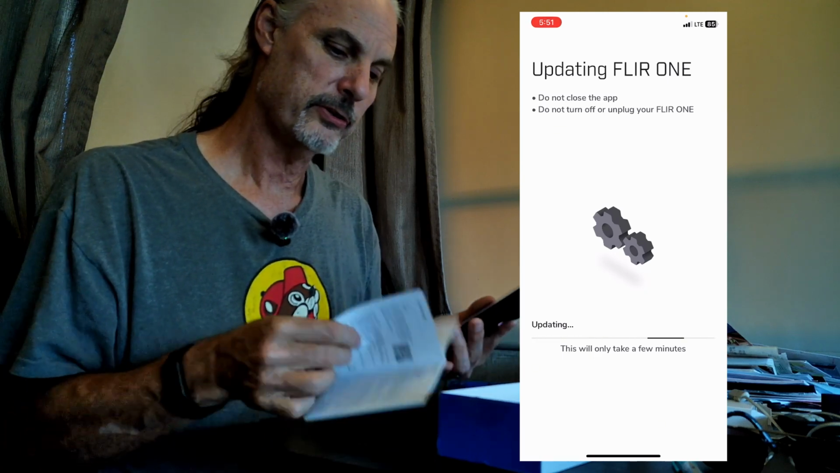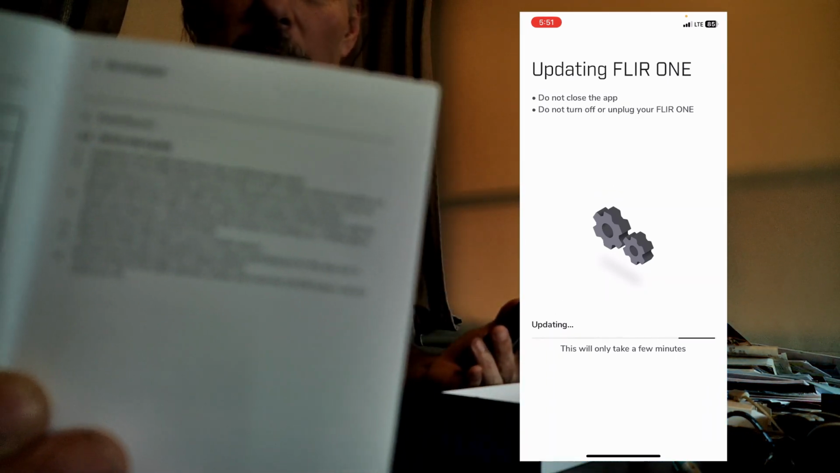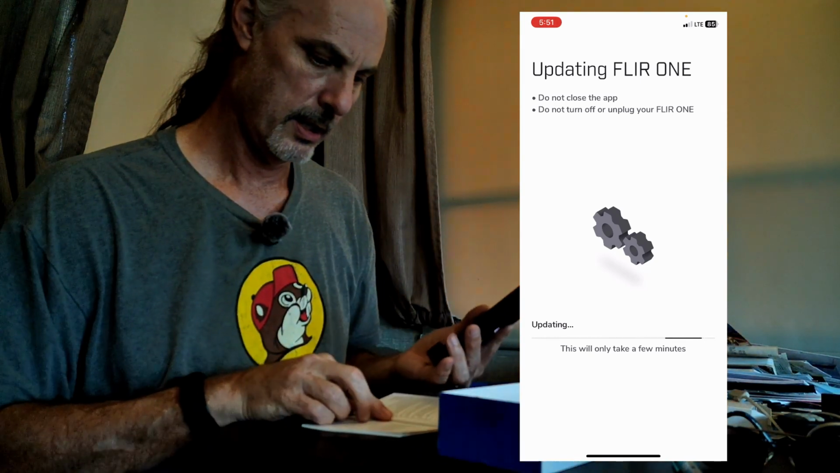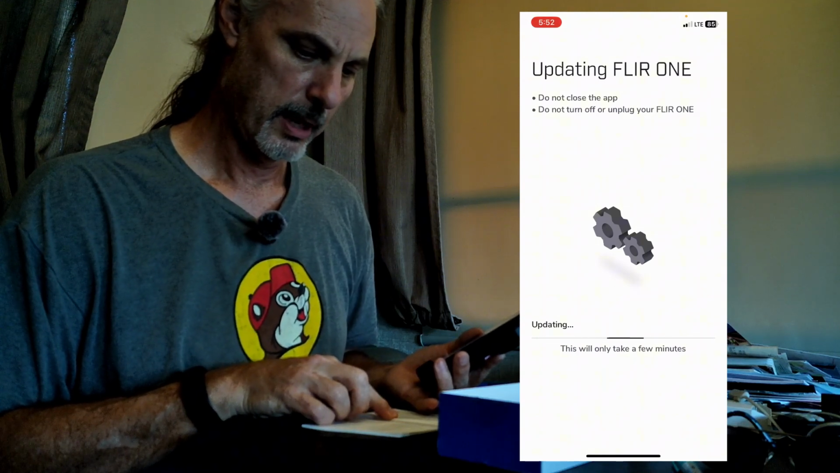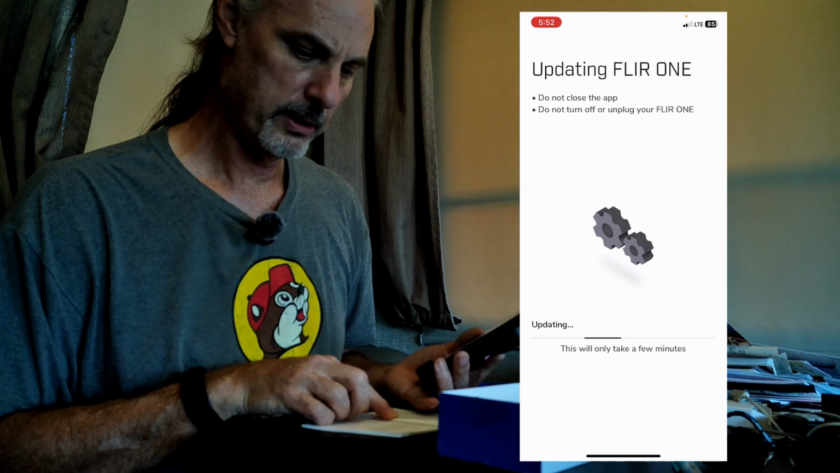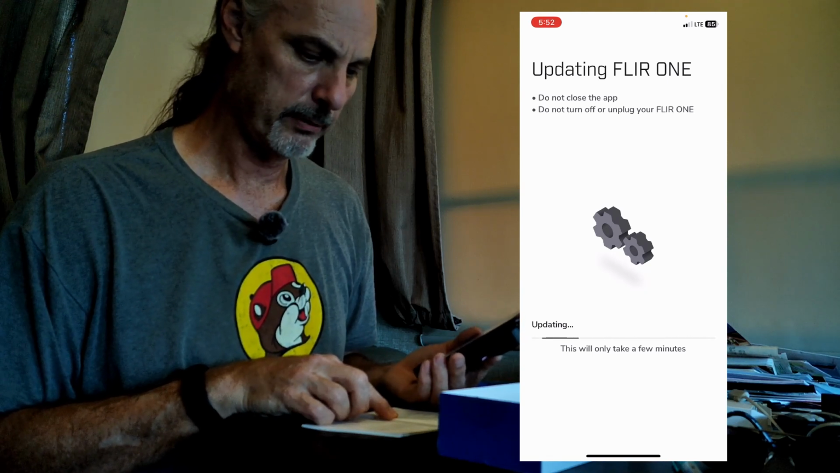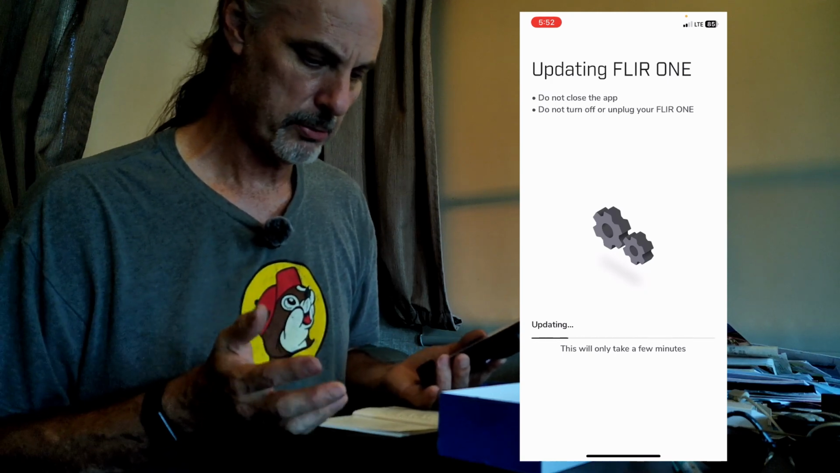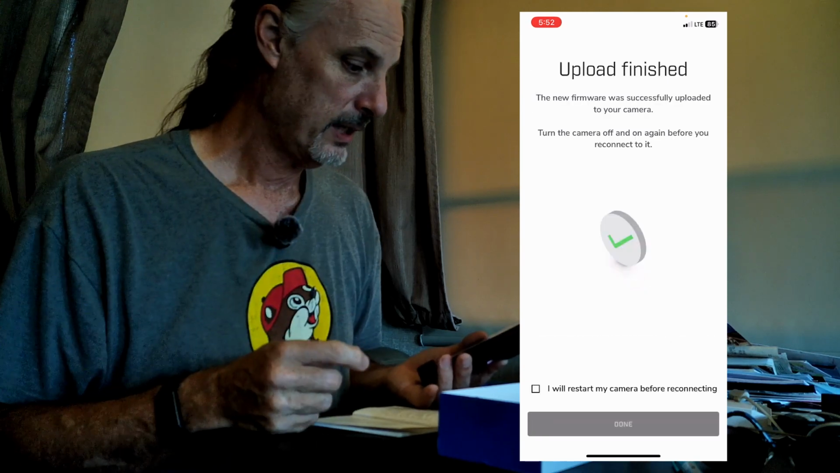Looking at the directions, that is literally the end of the directions, as you can see here. It basically says to install that, and then it will connect. Turn on the FLIR One's camera, and press and hold the on-off button until the LED turns off, or to turn off the camera. So it's basically guided me through as step 5 says, and then step 6 is how to turn it off. So pretty much done.